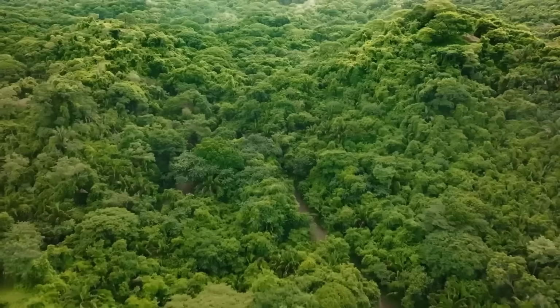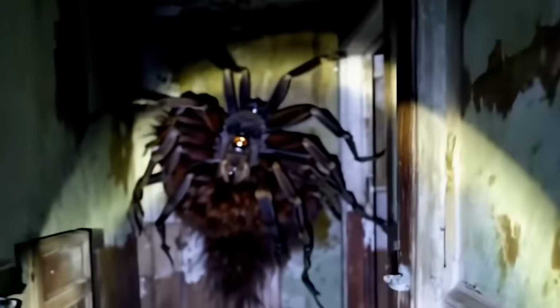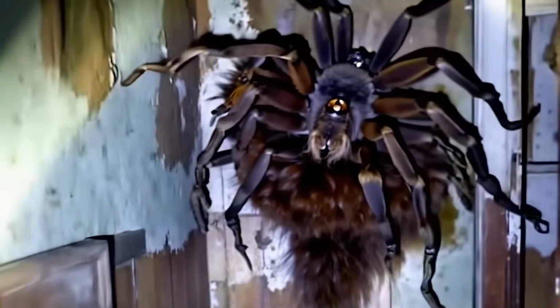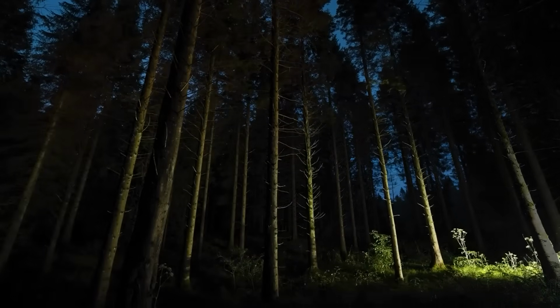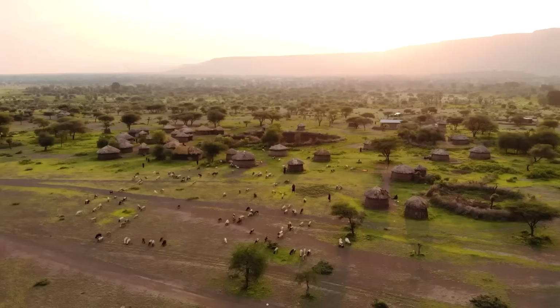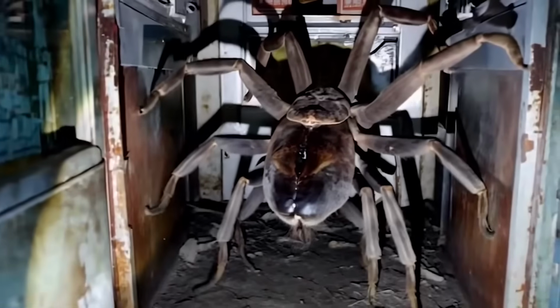Deep in the jungles of the Congo, locals tell stories of a spider so huge it could swallow a dog whole. Known as Jabafofi, it's said to live in the darkest caves and forest crevices, waiting silently for prey. Tribes like the Baka describe it as a massive, hairy predator with a leg span reaching up to 8 feet, long enough to cover an entire doorway.